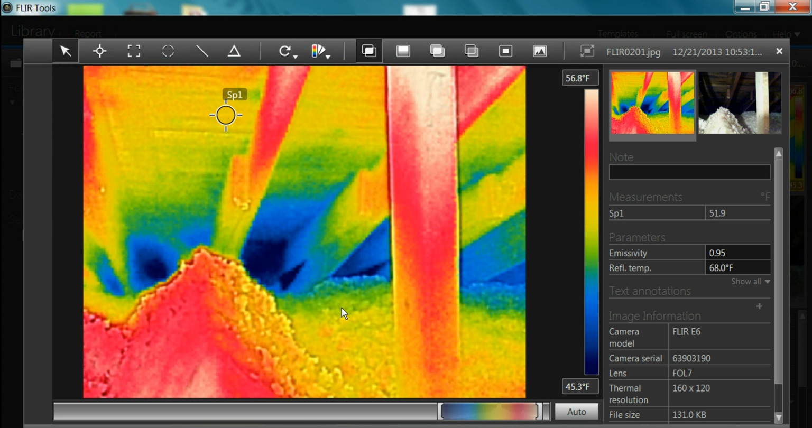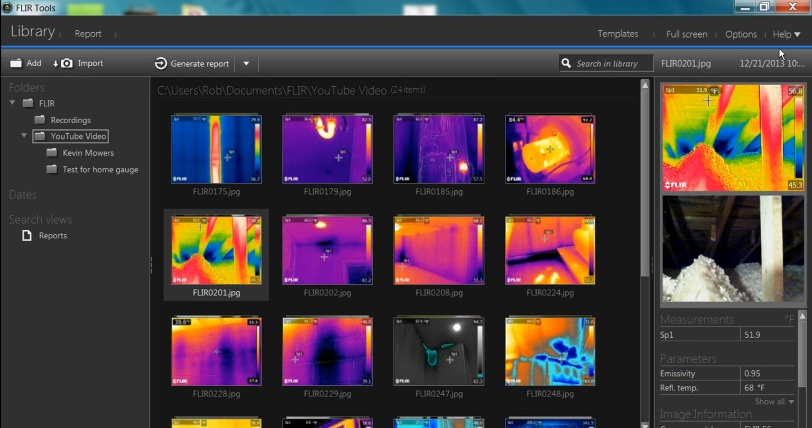Could not have seen that if I was walking through the center of the attic with my flashlight shining over to that area of the eave. Just simply never would have seen it, nor do most home inspectors crawl into the eave area during a home inspection.